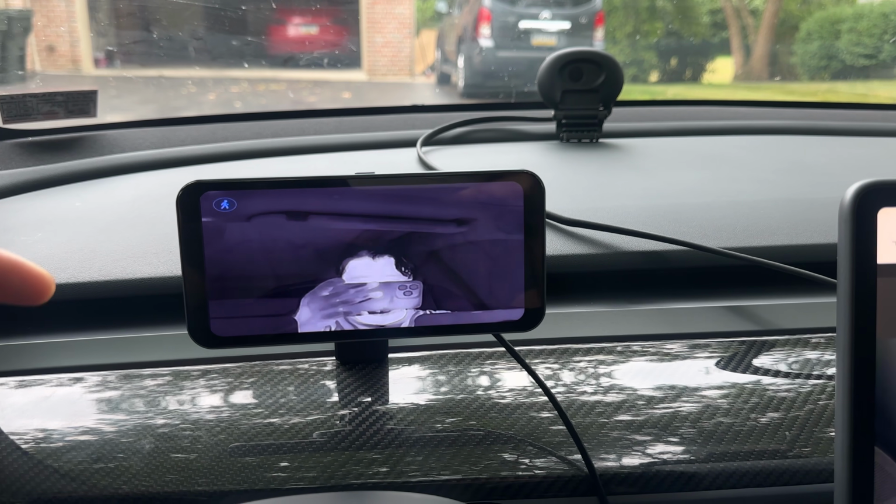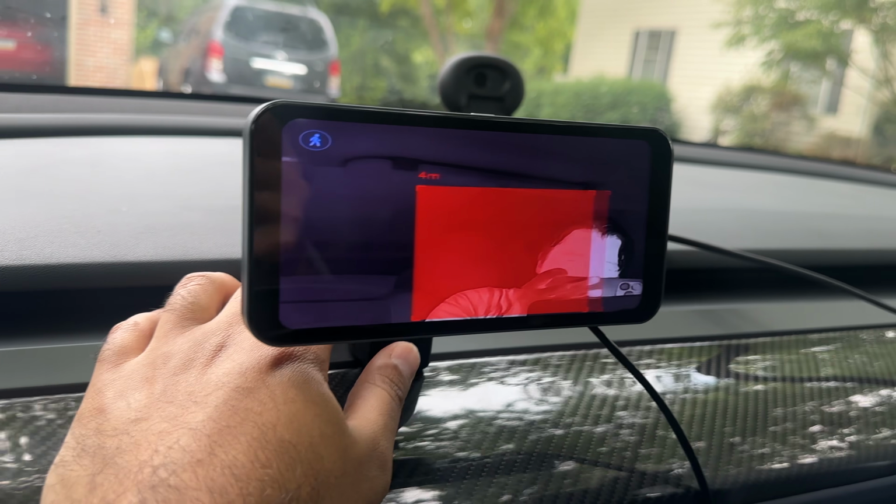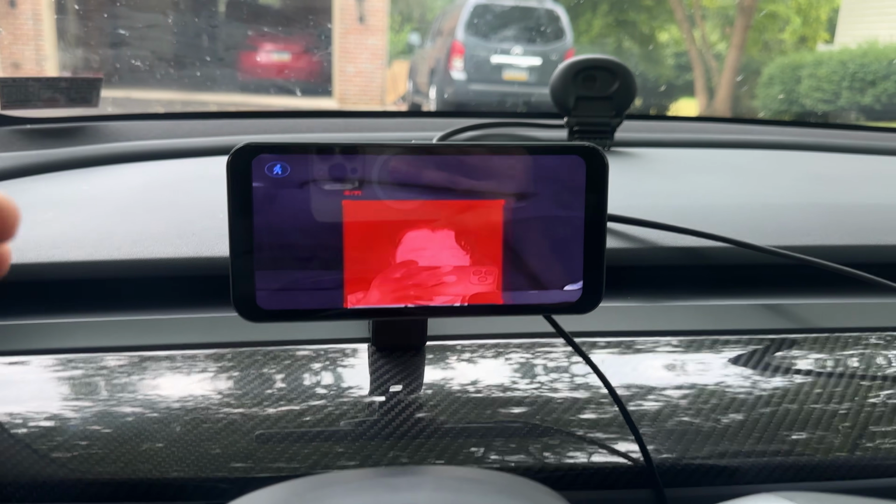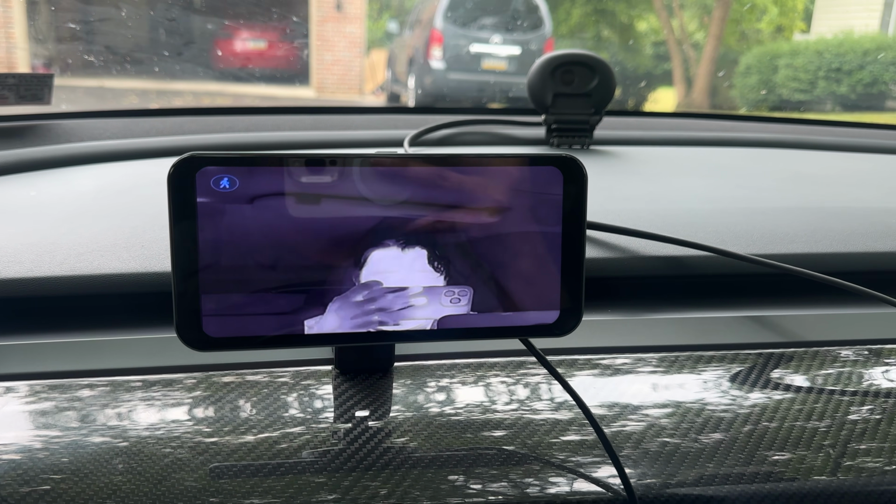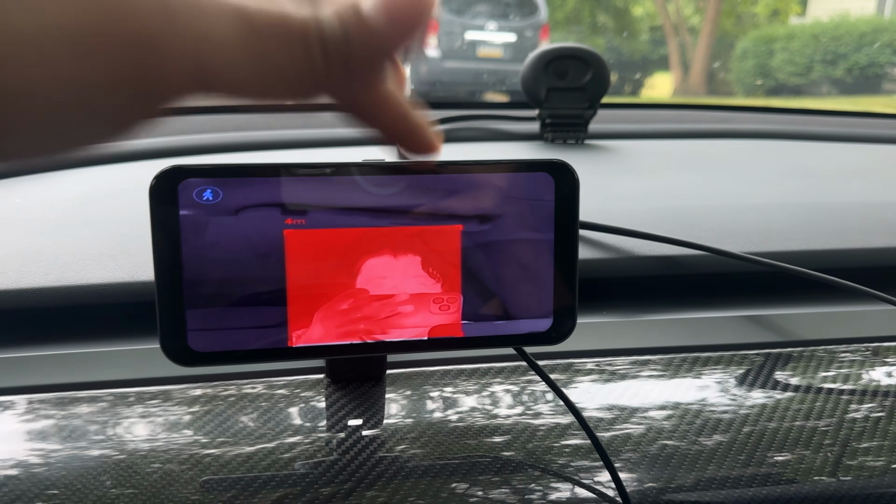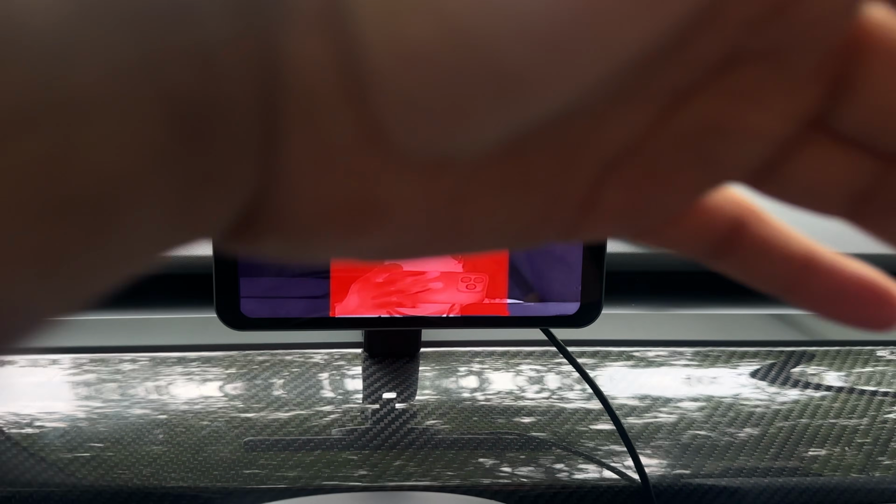So the one we're reviewing today is the universal version. It comes with the camera as well as this little screen where you can project out the video feed and see all of that information. They also make one specifically for Tesla that is the same camera, but the wiring goes to the F9 instrument cluster display that we have reviewed in the past. So we're going to be doing another review showing you this in action in a Tesla. I don't have the right wiring right now. This is the universal version that works for Tesla as well as any other car.